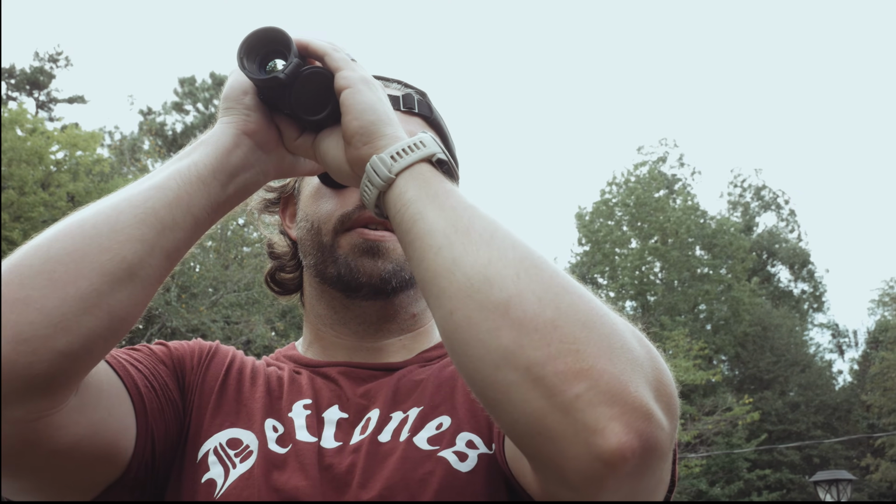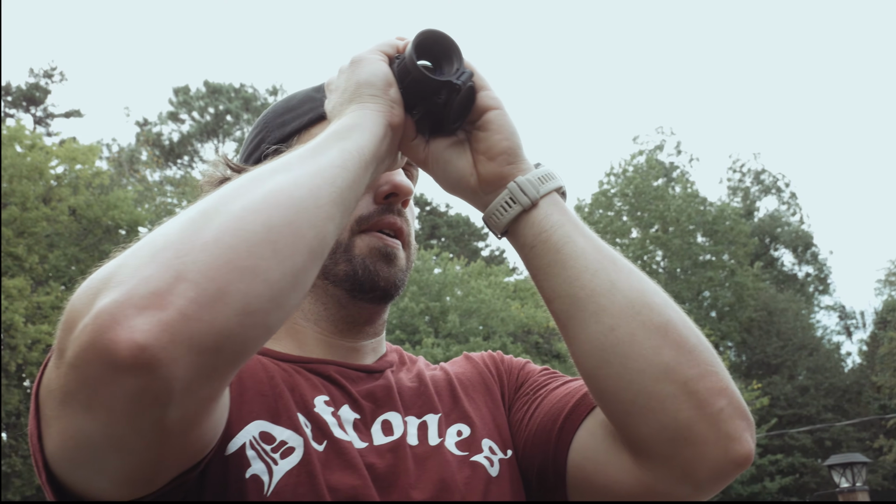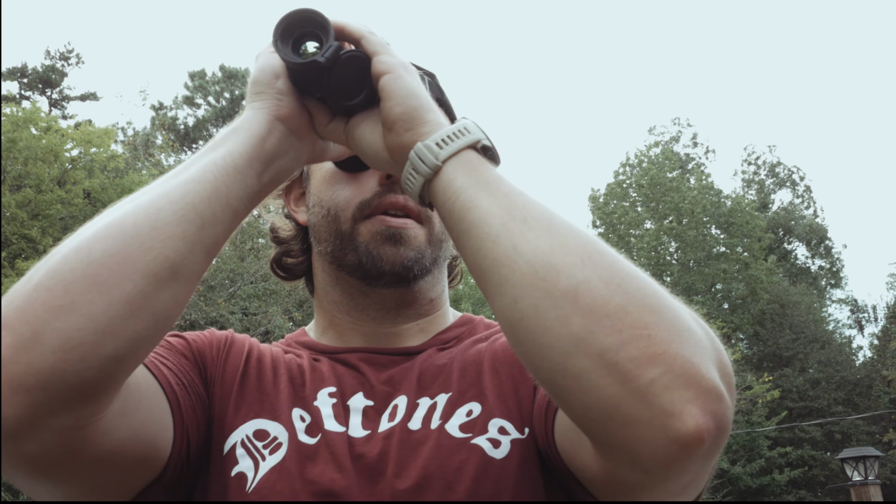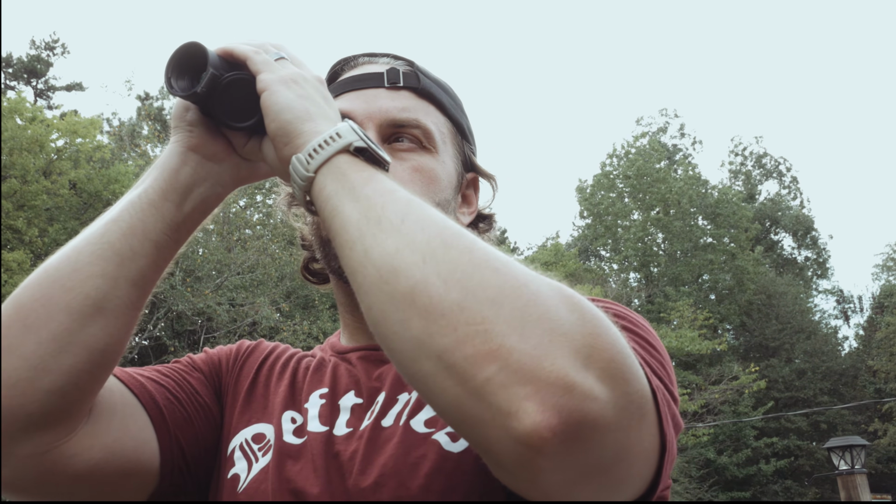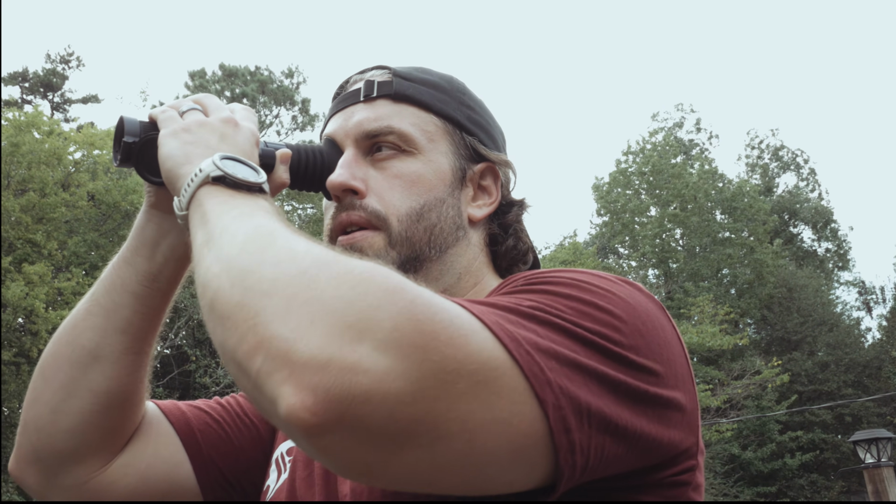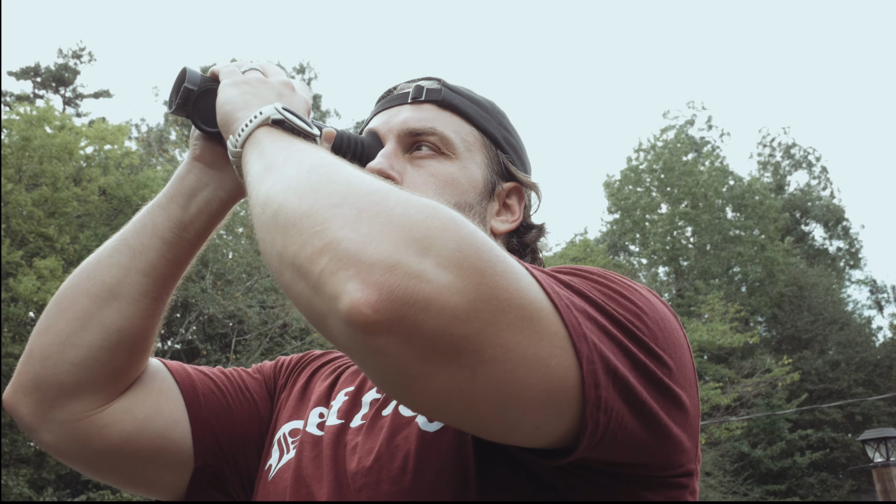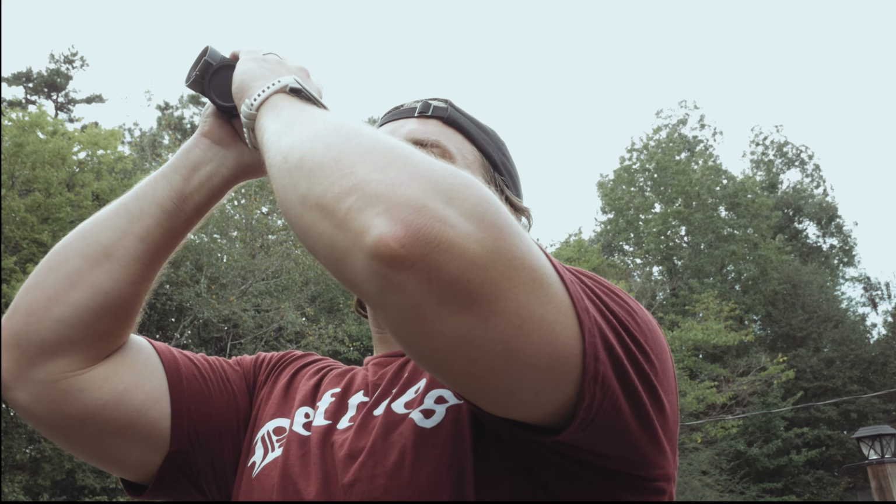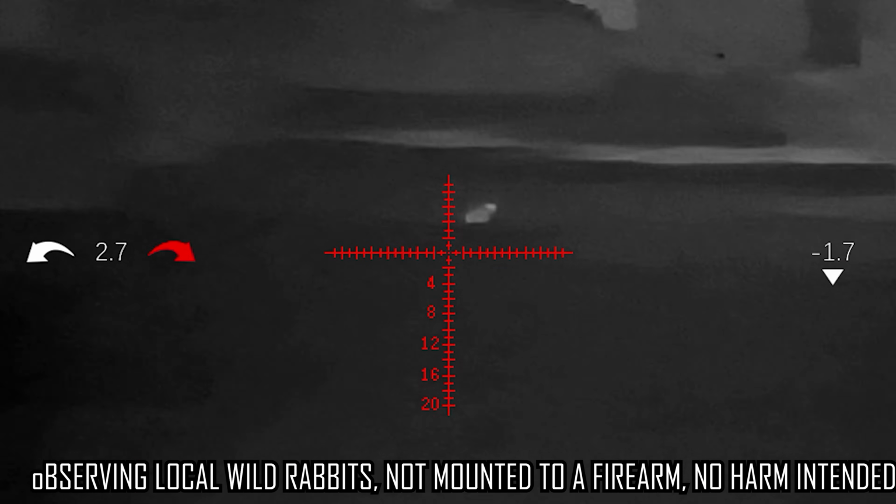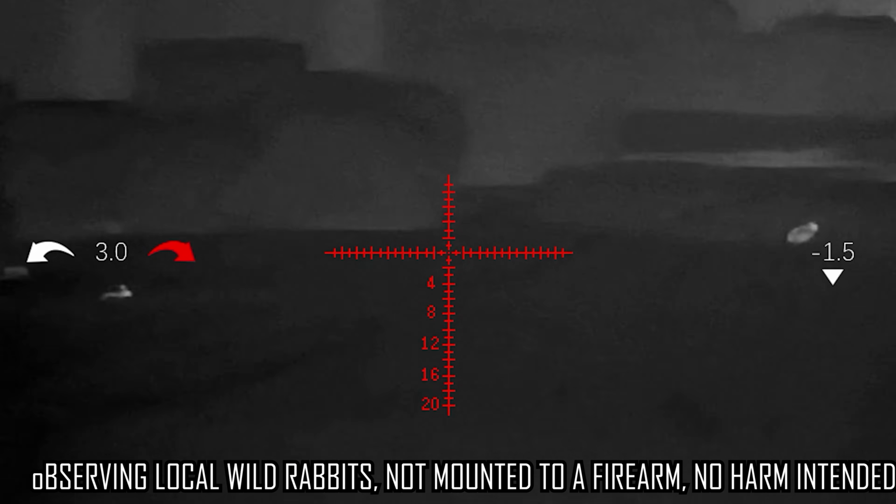So the last one we're going to talk about here is running this as an observation device. And I feel like this works really well. Can you run it on a helmet? No, not with the 3X. It would just be a nightmare because everything would appear closer to you, like way closer, 3 times closer than what it really is. So keep that in mind. It's not something you're really going to mount to a helmet.